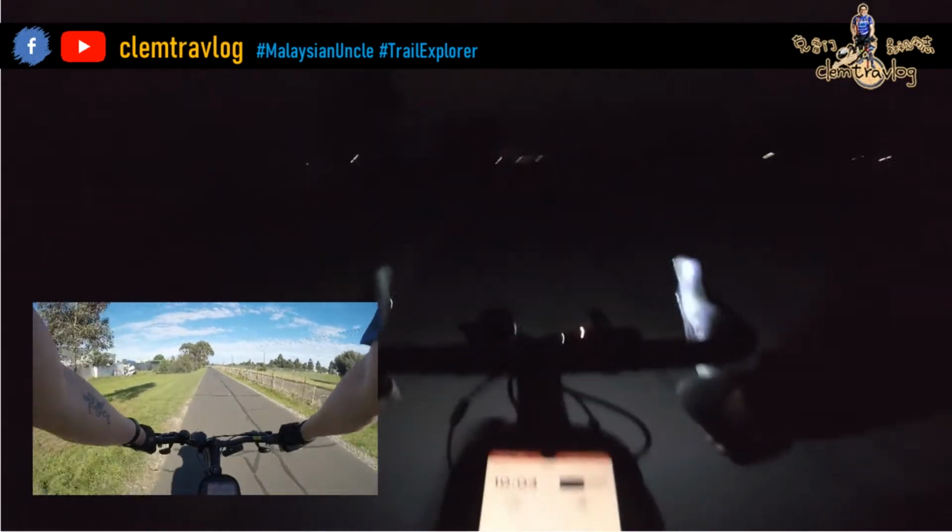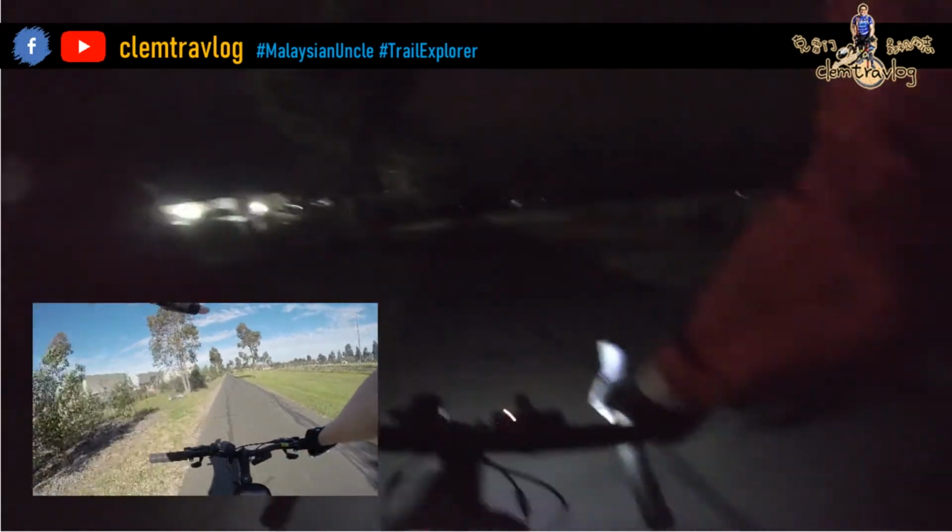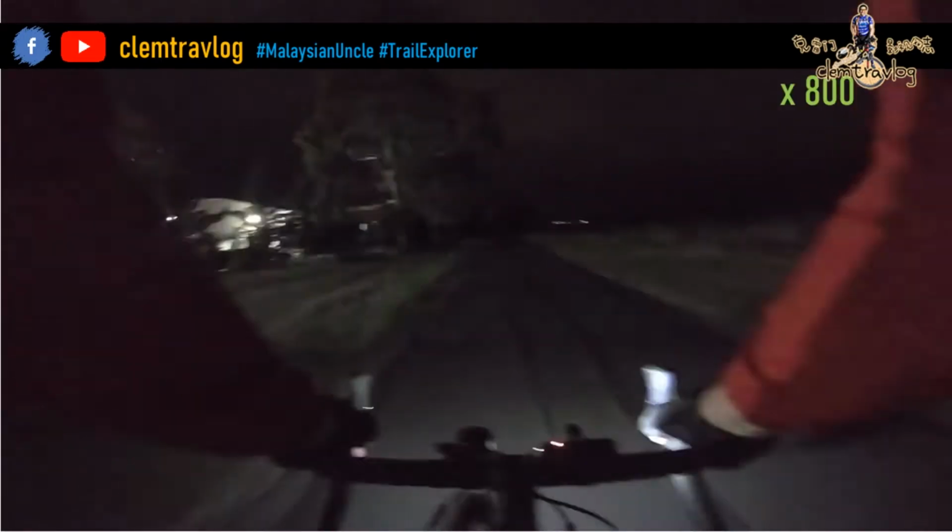So I have to start speeding here. So once I pass this free, there's the halfway of SkeletonFed. Halfway to go. Lucky there's some lights from the warehouse on the left, so I'm still able to see something. I'm still on Federation Trail.